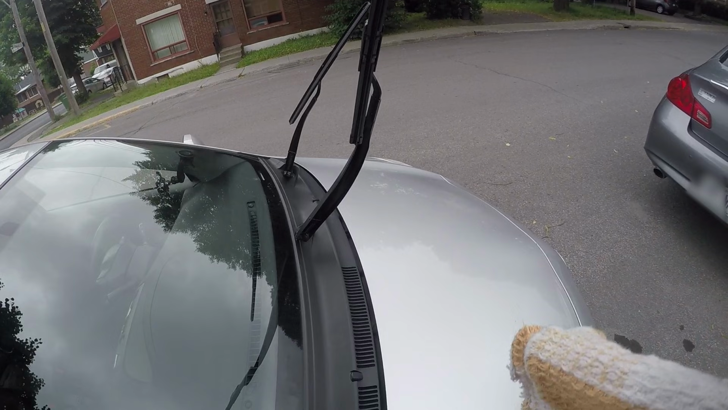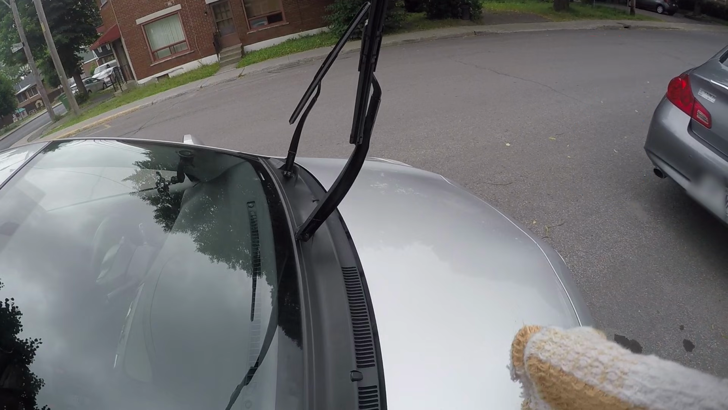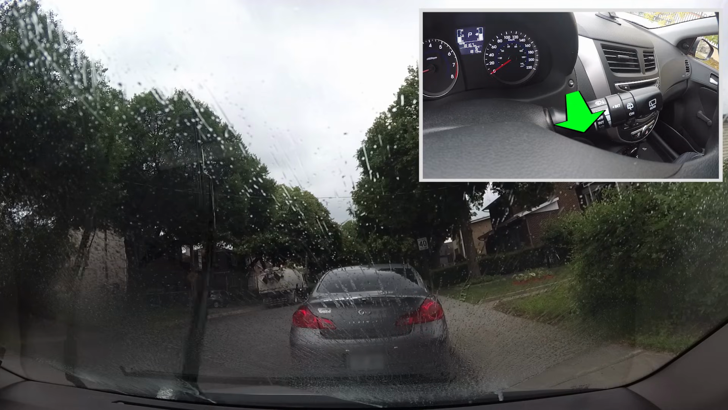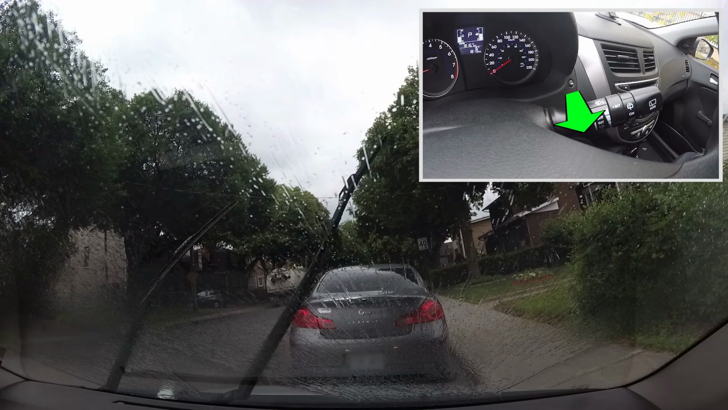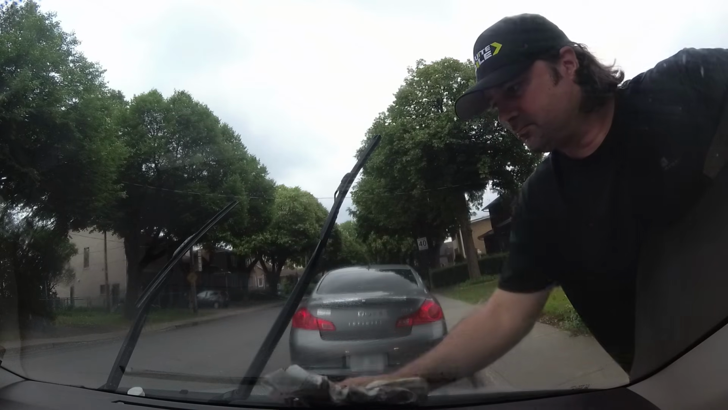To clean your windshield, you could use some window cleaner, but you already have some windshield washer fluid in the car. That's what it's called after all, windshield washer, so you can use that instead. And that's why we left the wipers raised, so that when we spray the fluid on the windshield, they won't wipe it away. Spray the windshield by pulling towards you on the wiper lever a few times, then wipe it off. A good thing to use for that is a newspaper, but you can use anything that does the job.